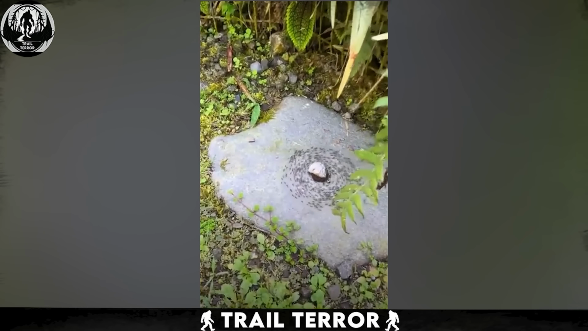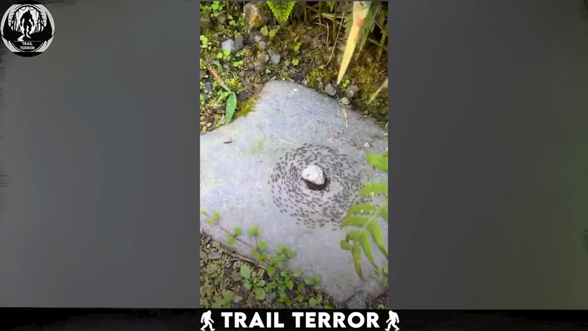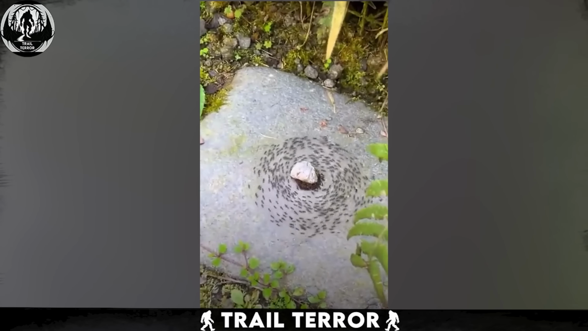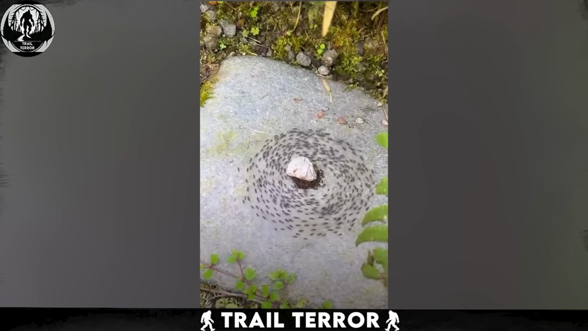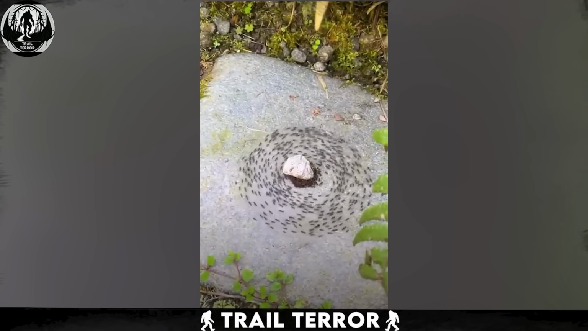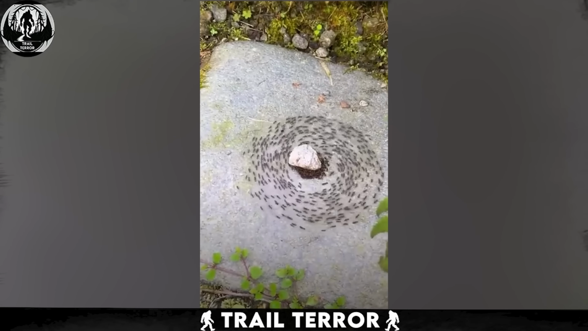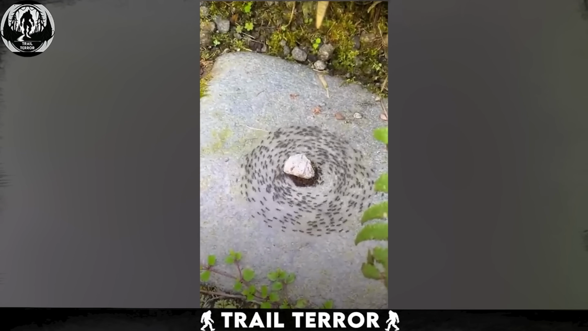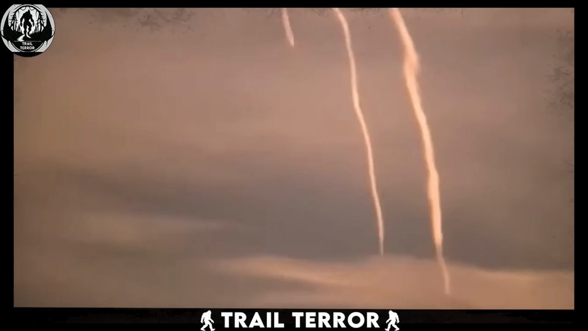Animals act on instinct: food, survival, reproduction. So what drives this behavior? Similar phenomena have been observed with other insects, but the reason remains elusive. If any of you know the answer, please share your knowledge in the comments. We've encountered true mysteries, but surely this isn't one. There must be a logical explanation for this hypnotic ant spiral.